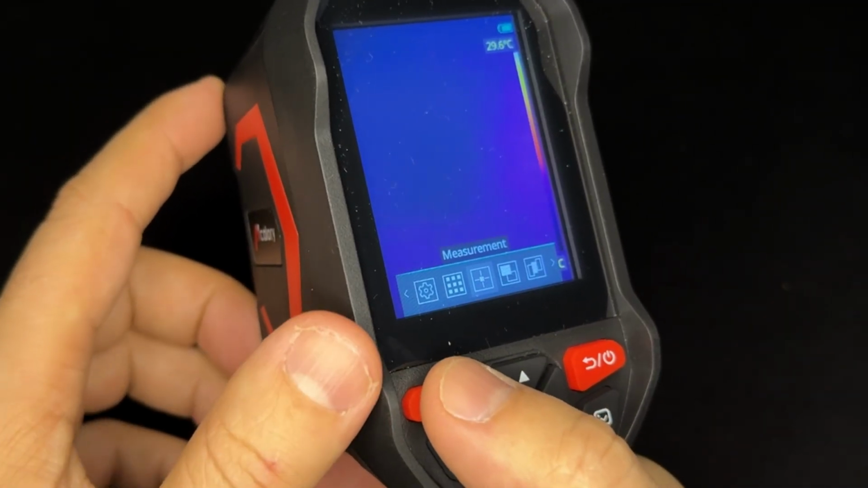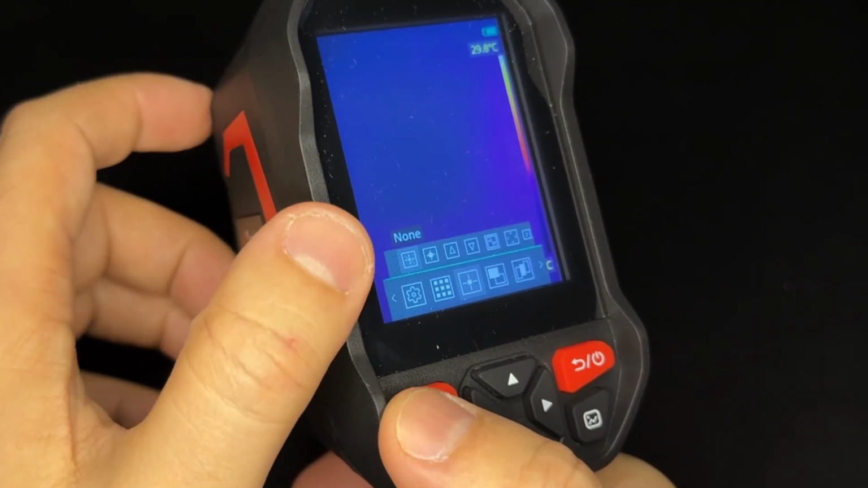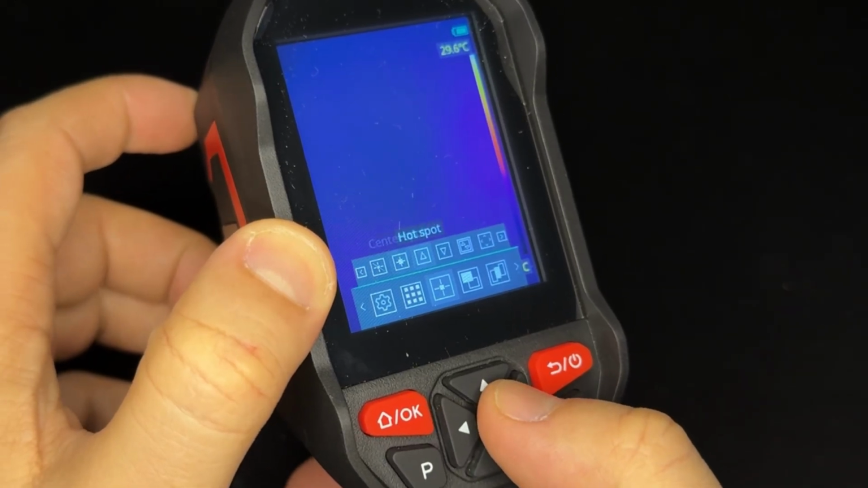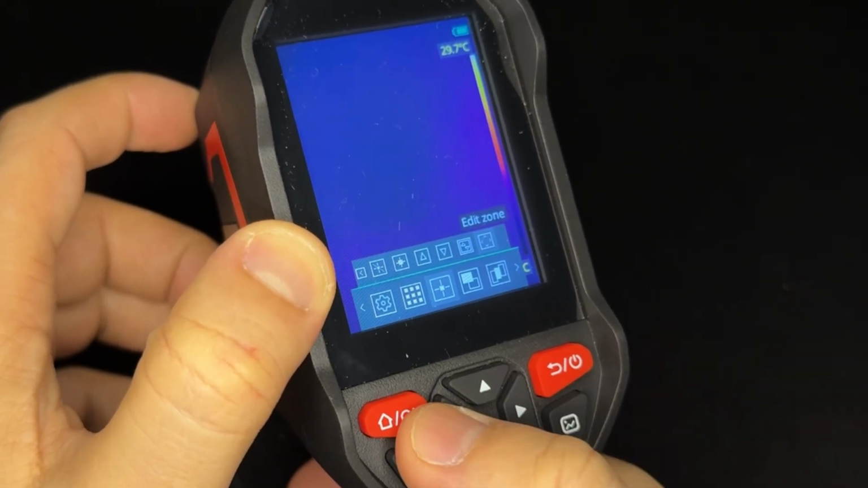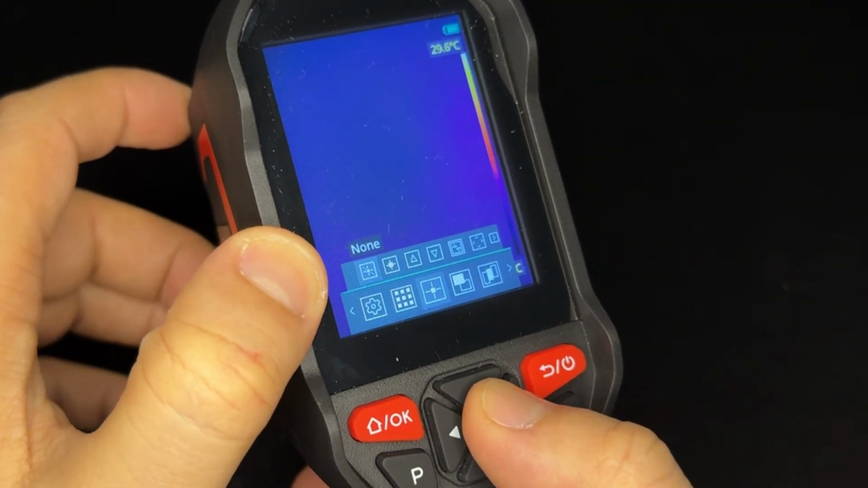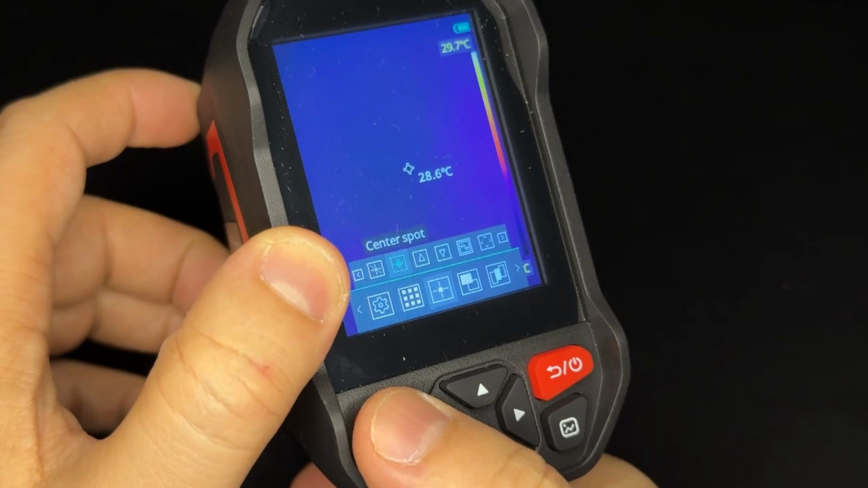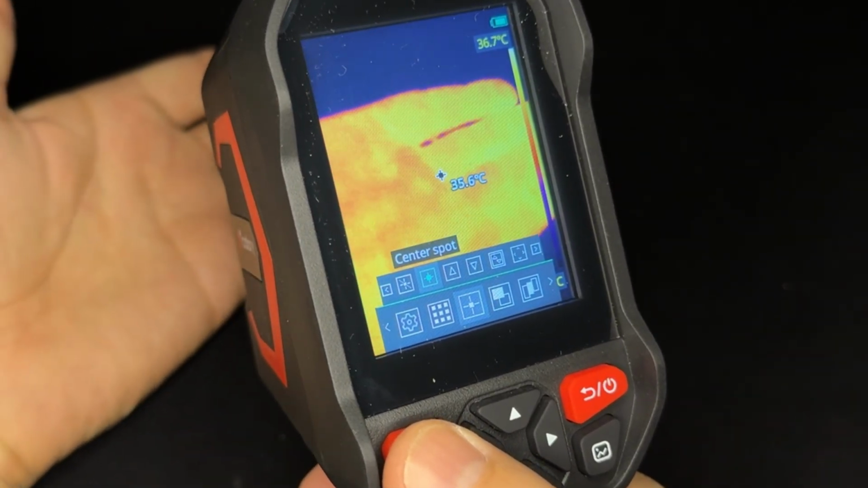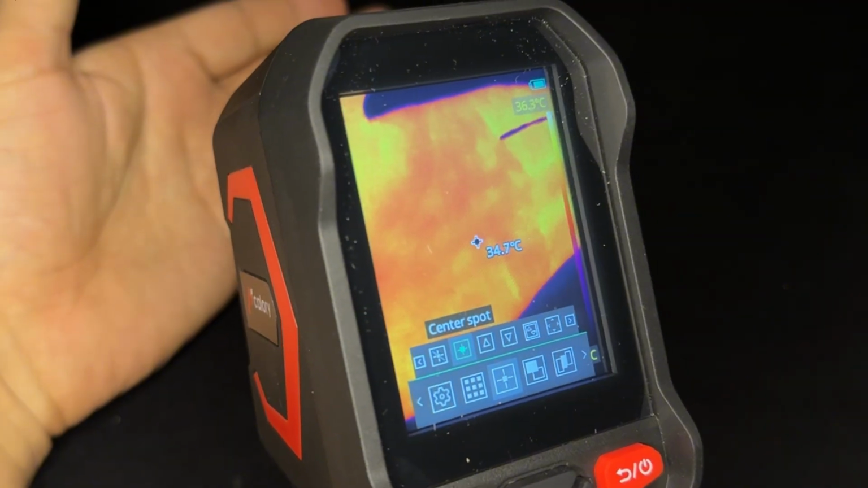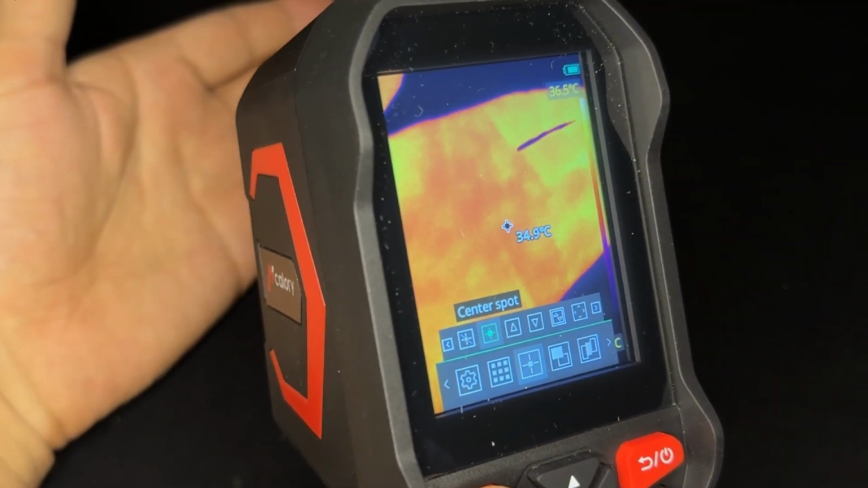Let's check the menu. When you press one time, you're gonna see the level 1 menu. One more time, level 2 menu. You can change it from here. Let's go ahead and check one by one. There is none. When you go to the next one, you're gonna go to center point, and whatever it's over there in the center, it's just gonna tell you. Right now it is 34.9 Celsius degrees.